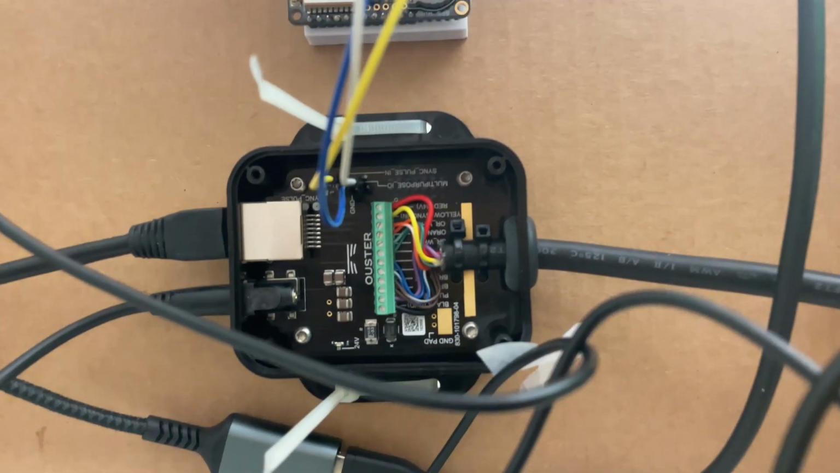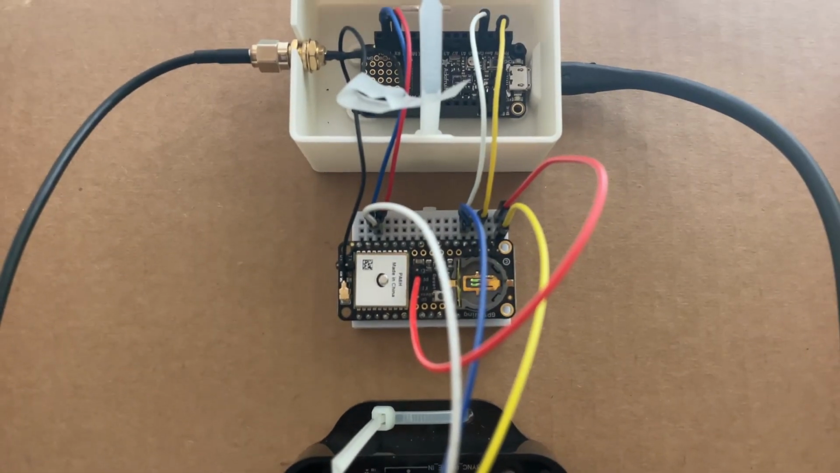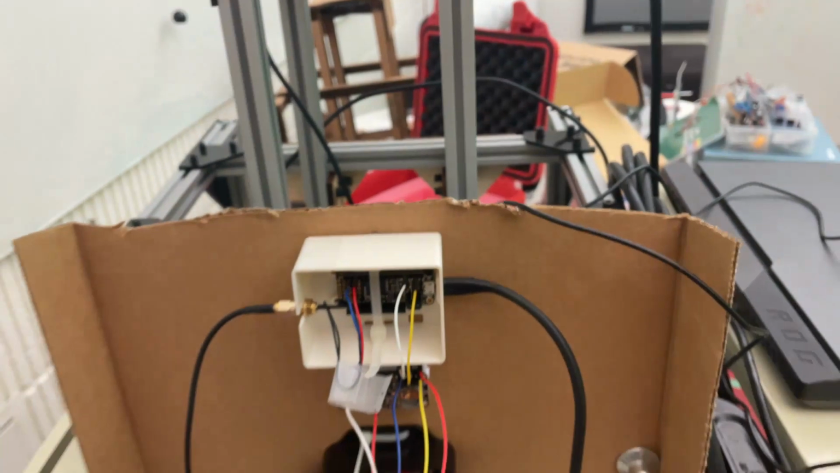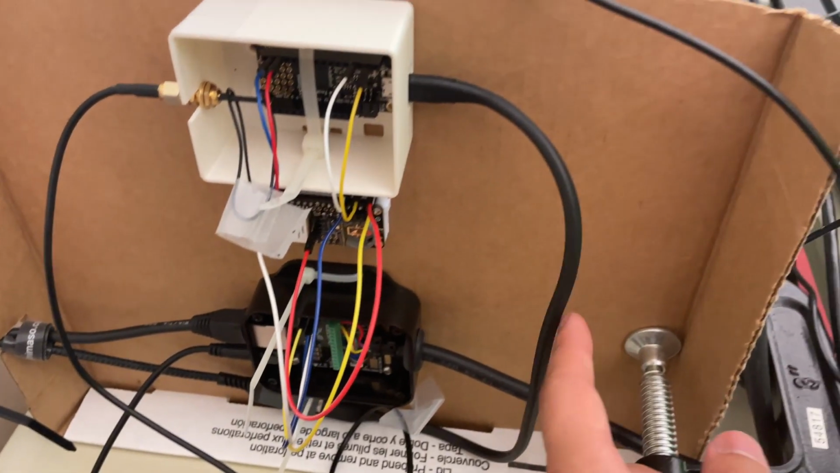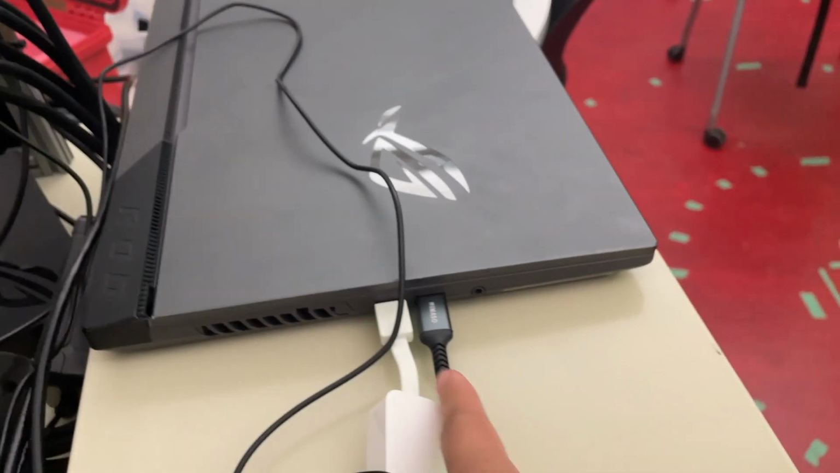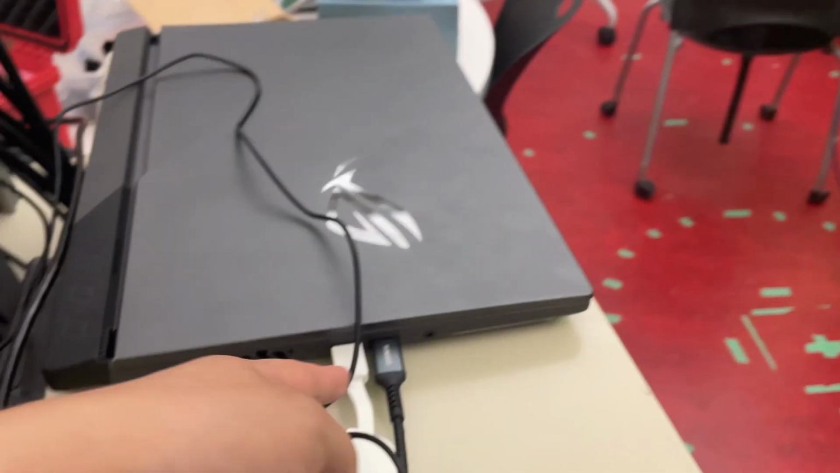Sometimes the GPS sensor might lose signal, and then the Ouster obviously won't know what time it is because of that, and so we can troubleshoot the GPS signal independently from the Ouster this way. Yeah, and then this USB cable will connect to the laptop, and this Ethernet from the Ouster also connects to the laptop.